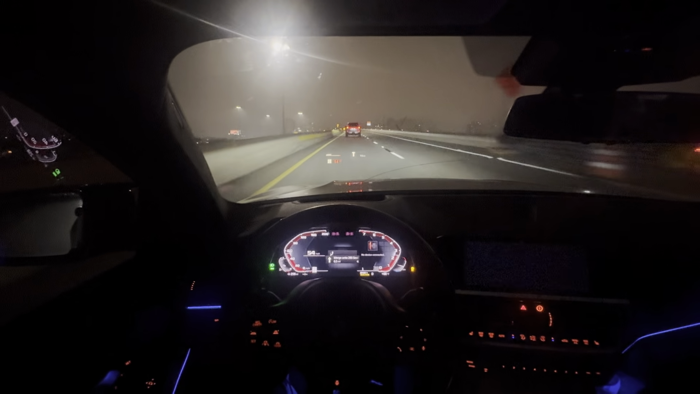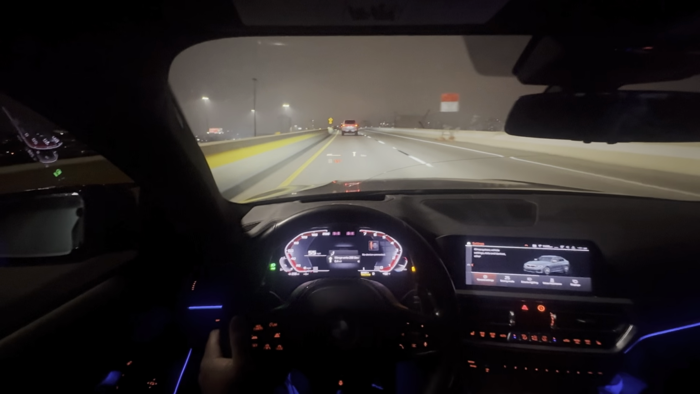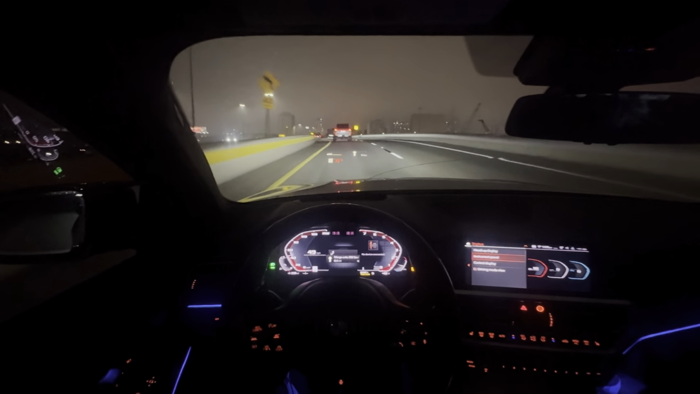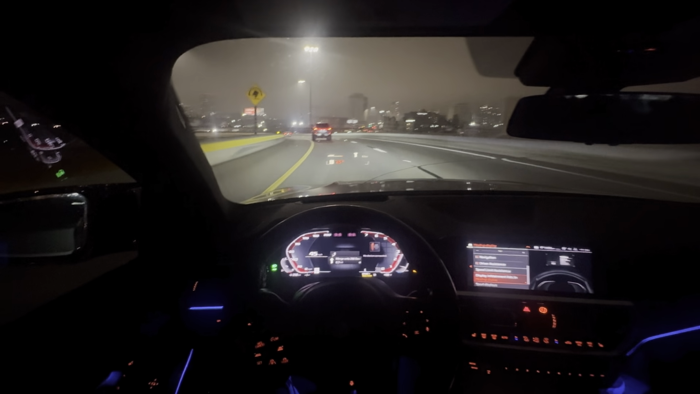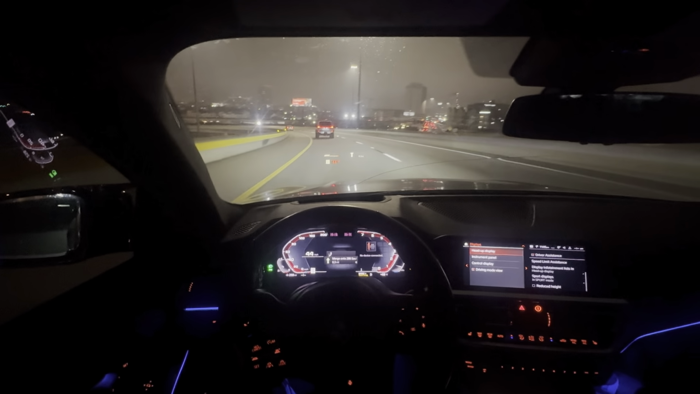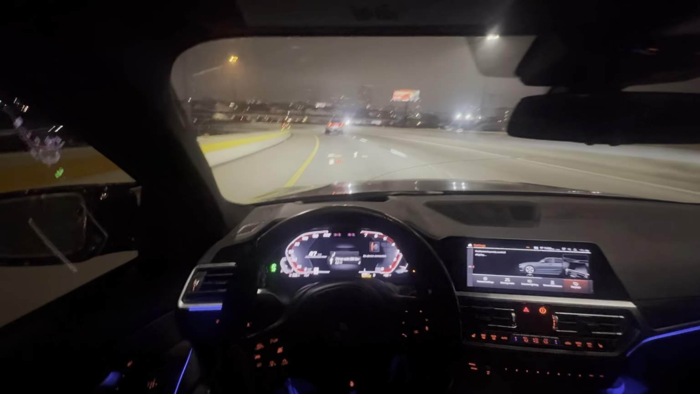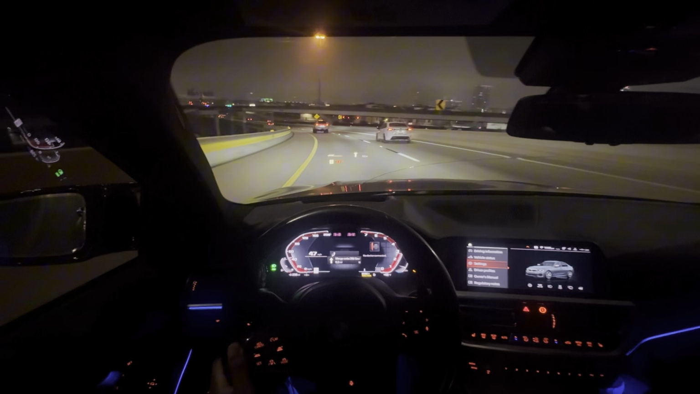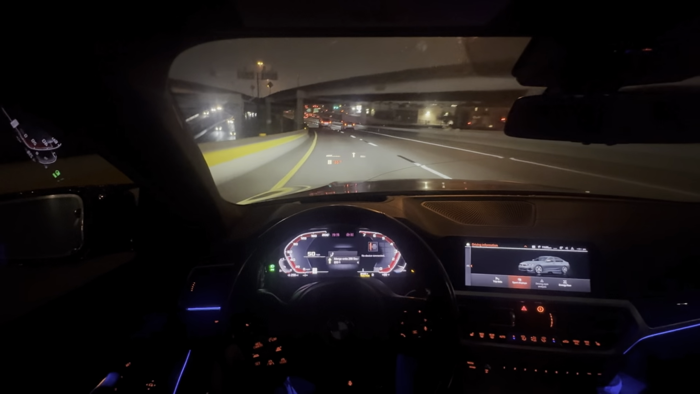Let's fix something, because I honestly, are we driving? Let's fix our display, because I do not want to show something in my display. Let's go heads up display. No, it's cool. We're gonna do it like this. Let's go to sports display, bro. Hold on, that way y'all can see what's going on.